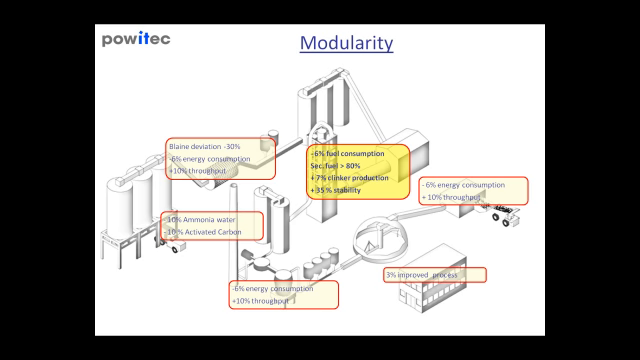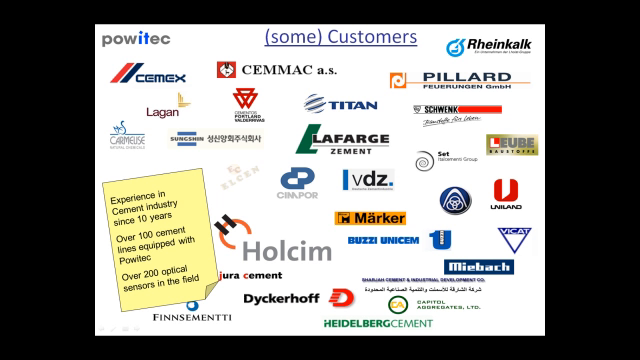So who uses this superior solution? Well, the global players and market leaders as well as the smaller family-owned cement producers. There are over 100 cement kilns worldwide equipped with the Powitec system, and customers like Holcim and Lafarge are distinguishing the product as the best available technology.